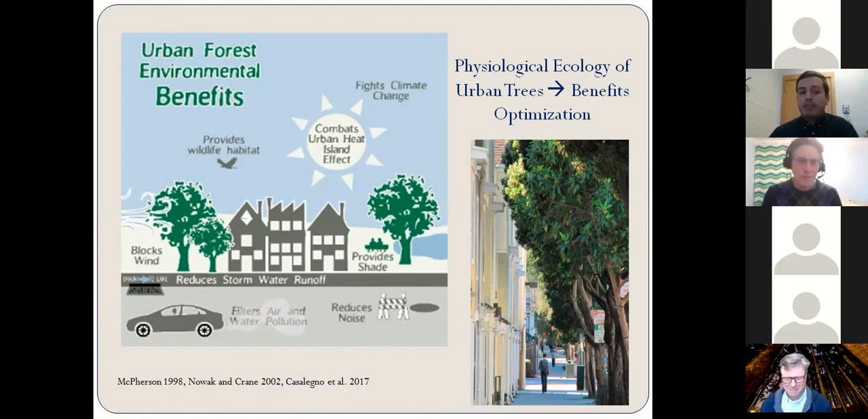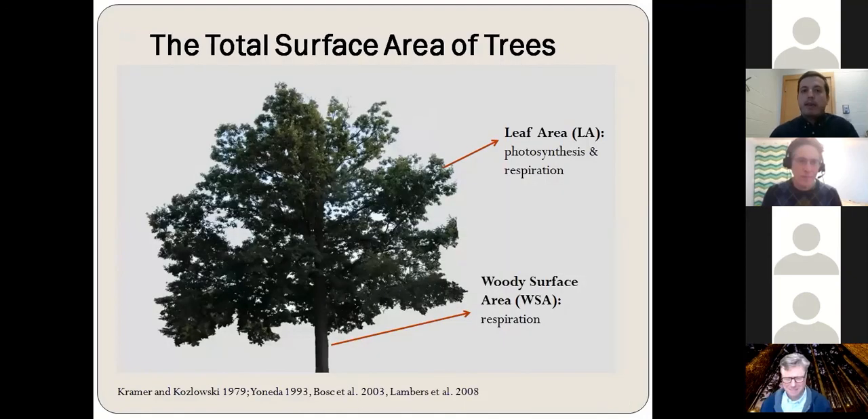They support the wildlife habitats in cities, and they're also important energy benefits for buildings. So in order to optimize these benefits, we need a better understanding of the physiological ecology of the urban trees. And the total surface area of trees actually is a critical component of the ecological physiology of the urban trees.